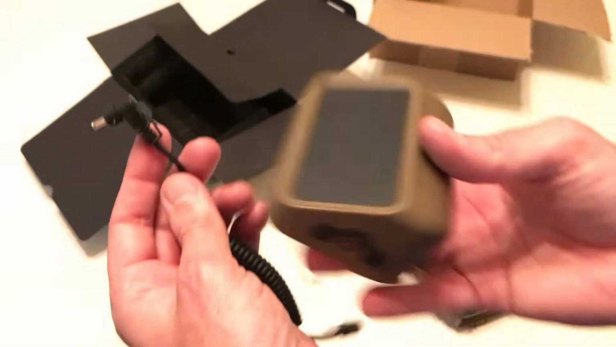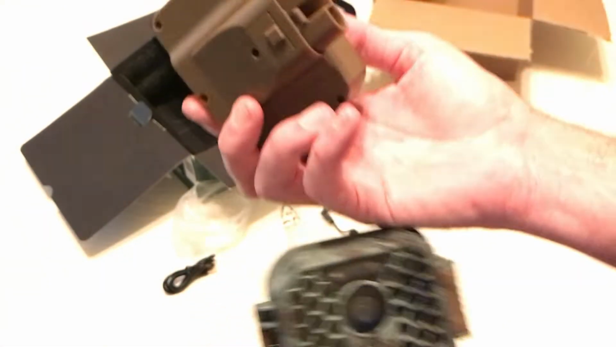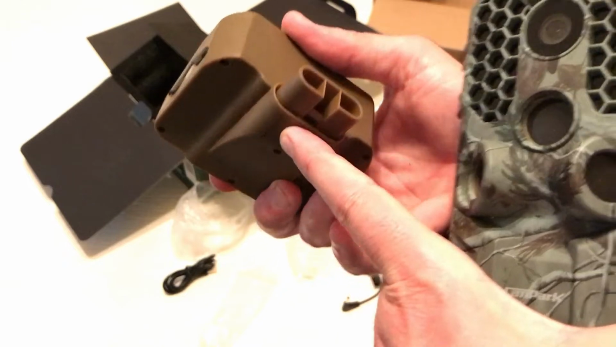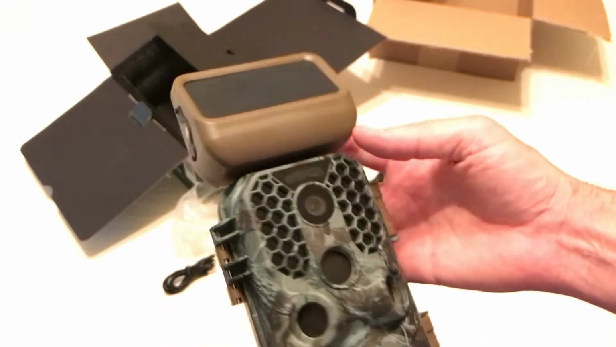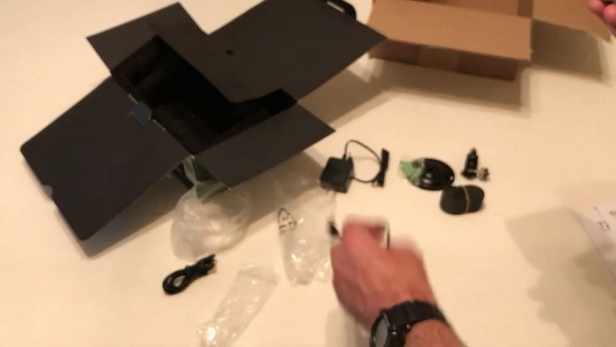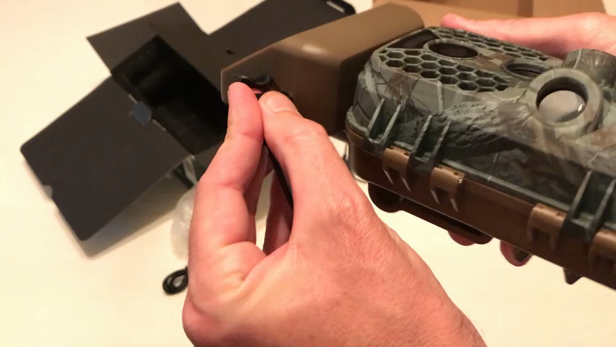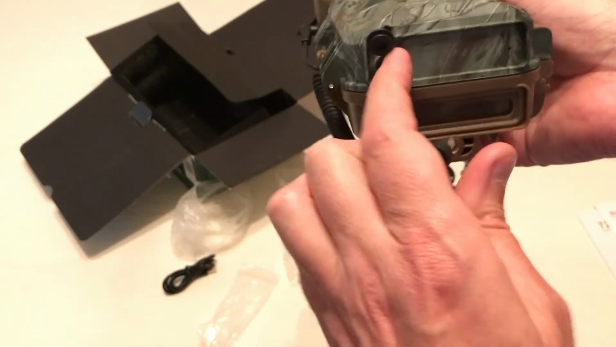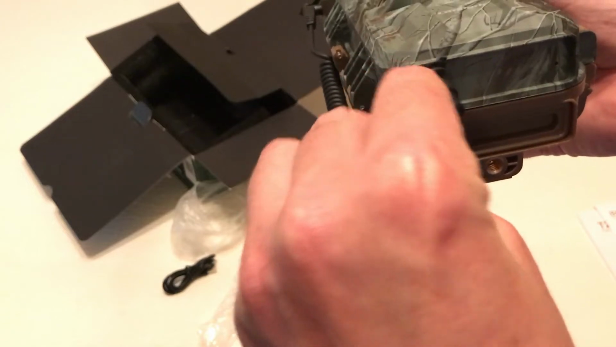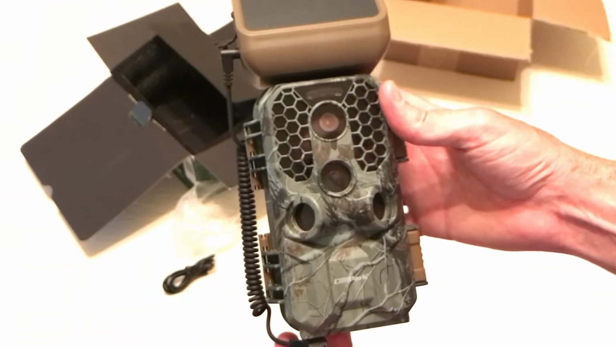This one is going to be to connect the solar panel to the camera. So your solar panel has a little button on the back here, kind of a lock. It's going to lock it onto the camera, and then you can plug this in and then run the other part of it to the bottom of the camera, and that's how you're going to actually power your camera.